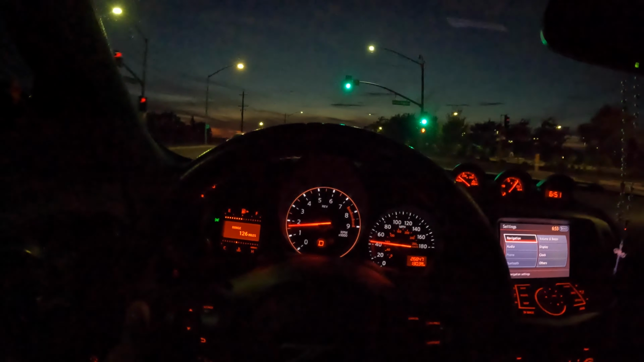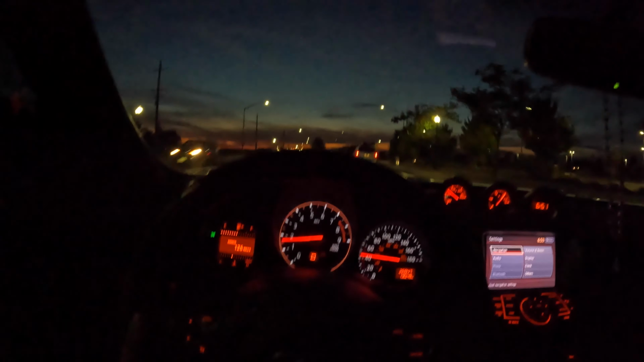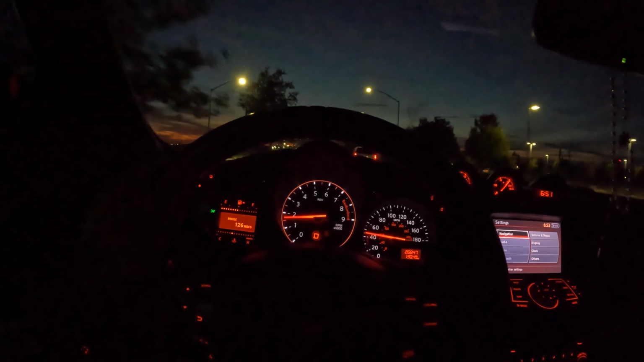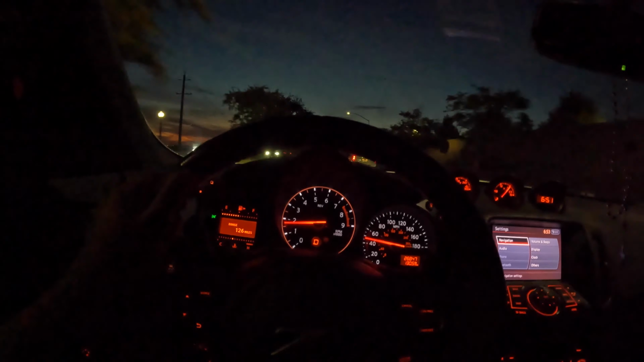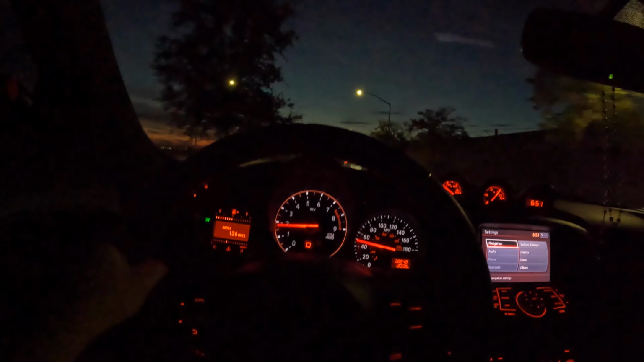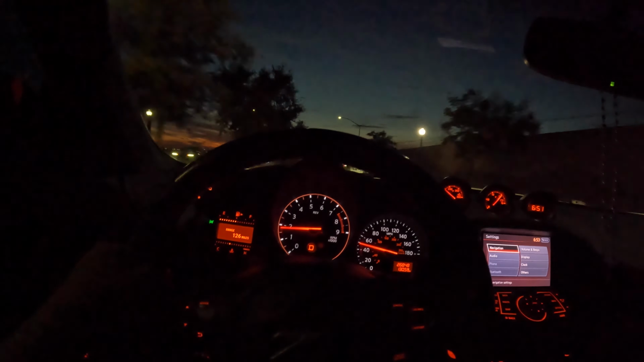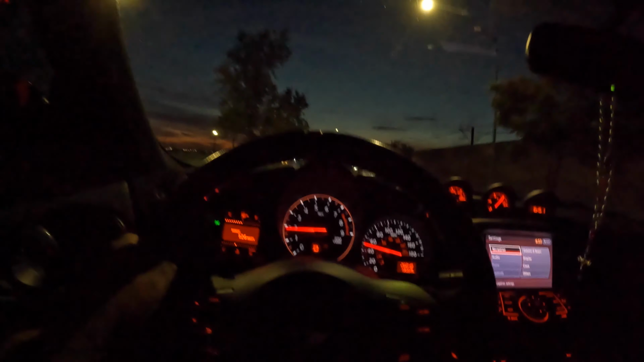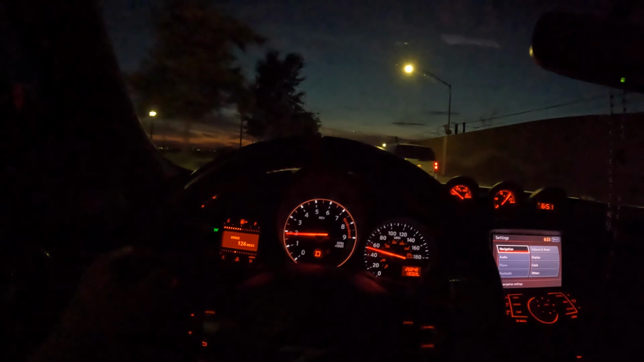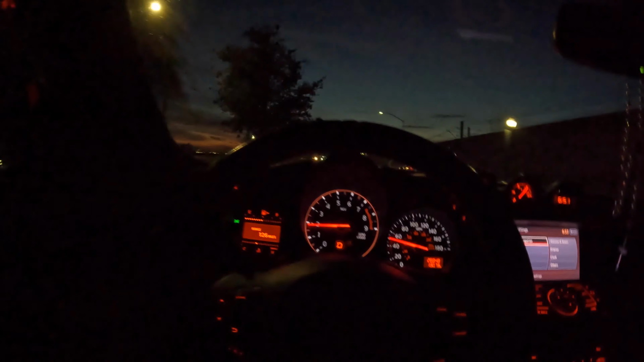Now, as far as daily driving something like this, you can definitely do it. It's good on gas for what it is. This car averages anywhere from like 20 to maybe 24, 25 miles per gallon, with a mix of city and highway.